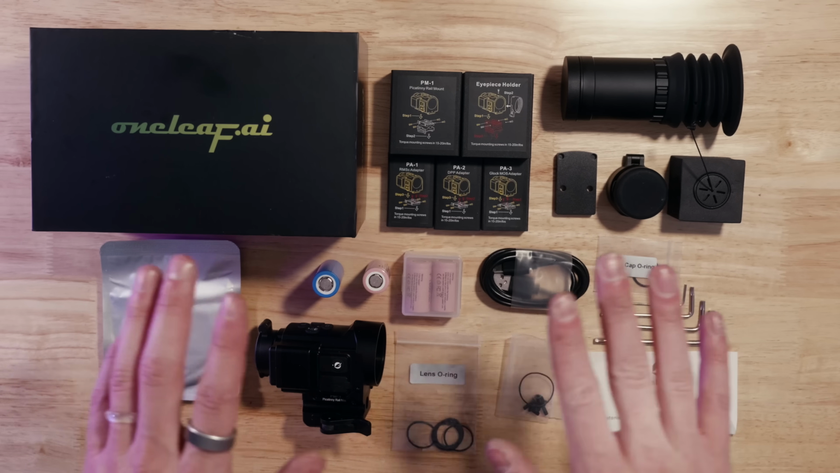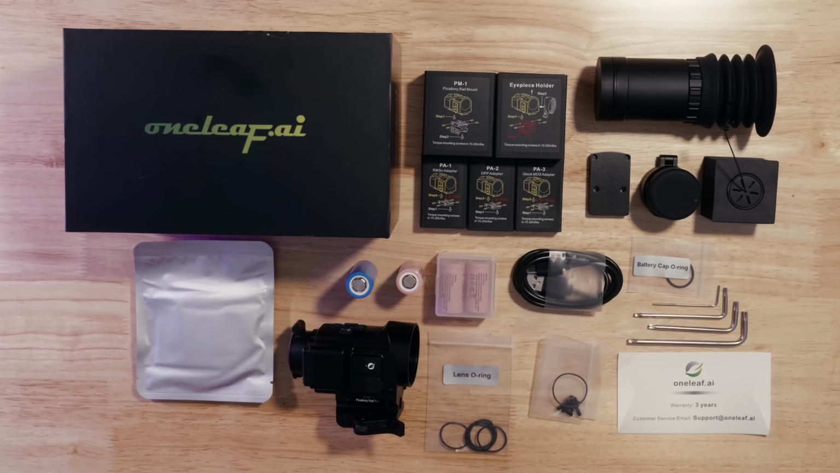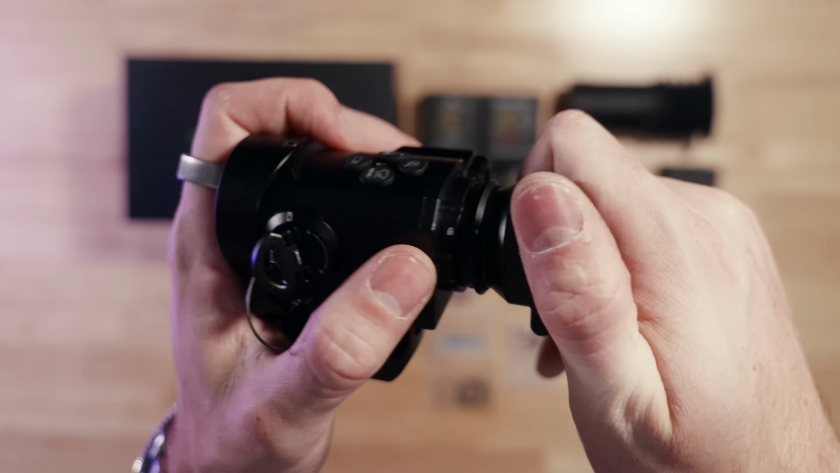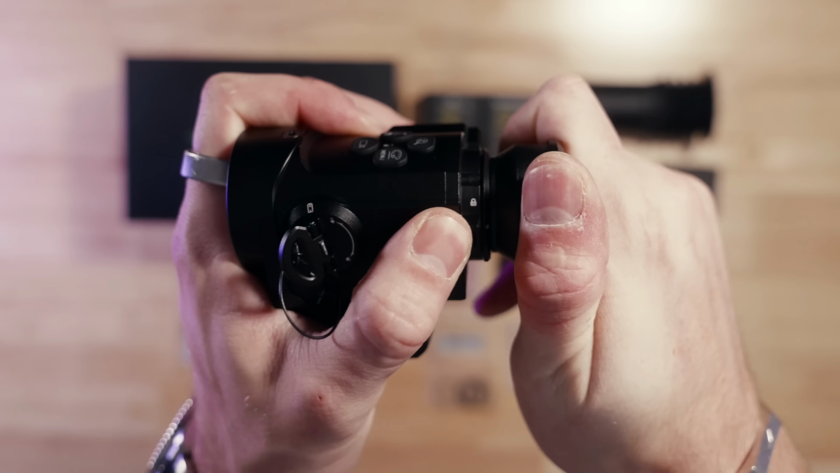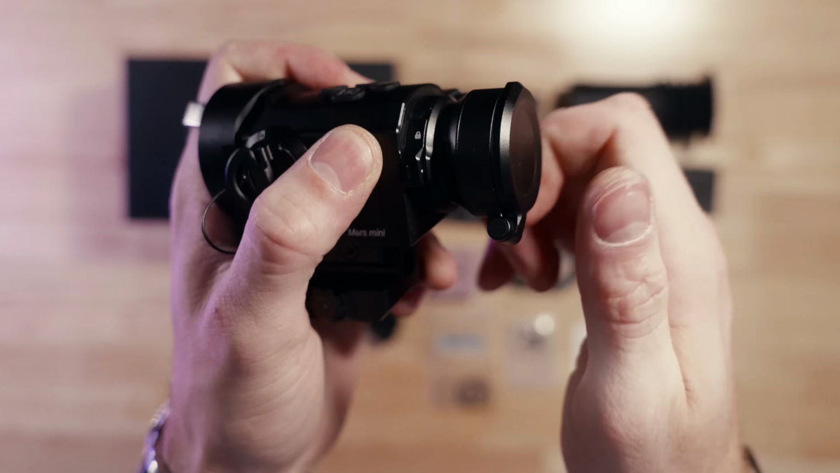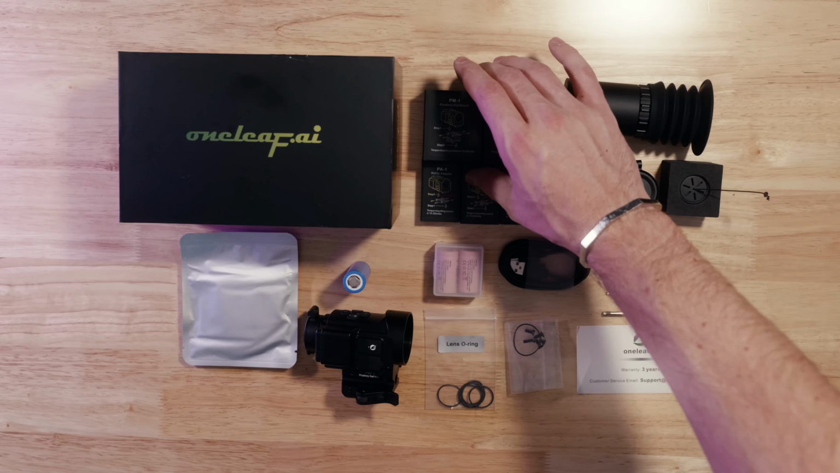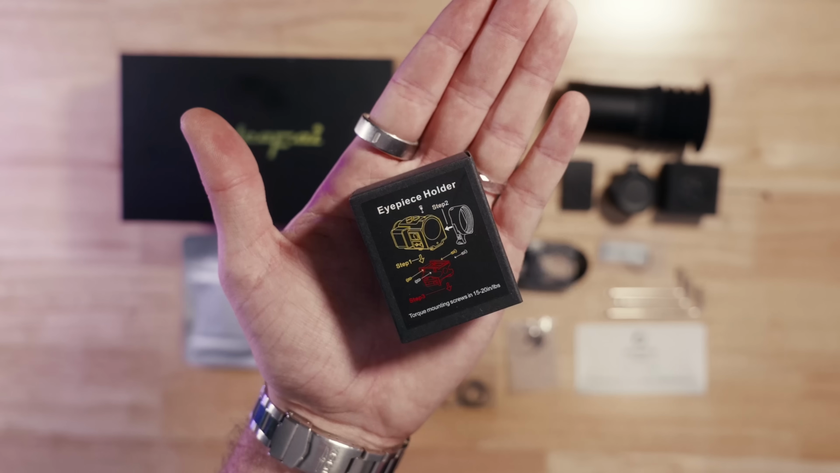And then this product shows up at my door, and the unboxing experience was amazing, but more importantly, the amount of stuff that they send with this thing was amazing to me. Now, they did send me the version with the 19mm and 25mm lens, so I can show you guys the difference between the two. But first thing you'll notice when you open this up is just how much stuff you actually get. Even if you just get the 19mm or the 25mm version, you're going to get 3 spare batteries in the box, a Picatinny rail mount, an eyepiece holder, and an eyepiece, and we'll talk about what that is later.